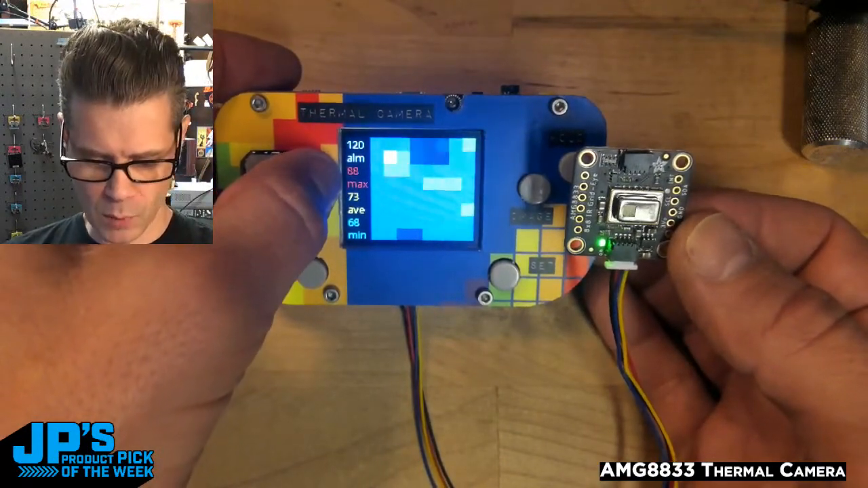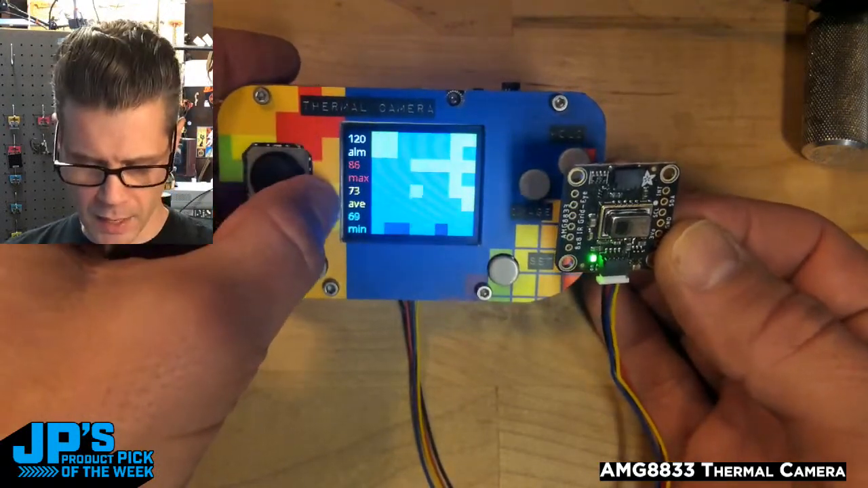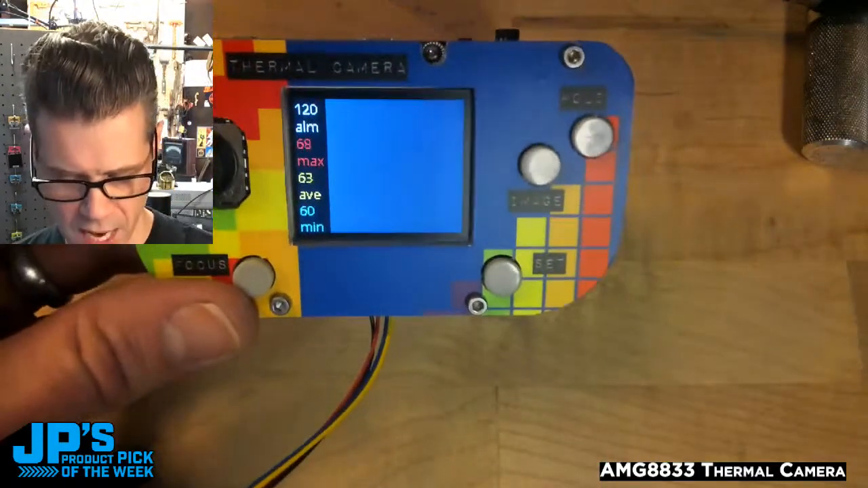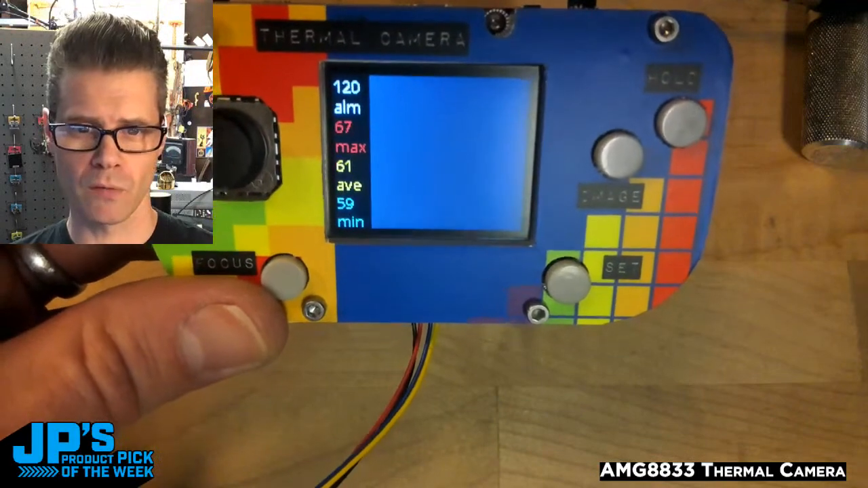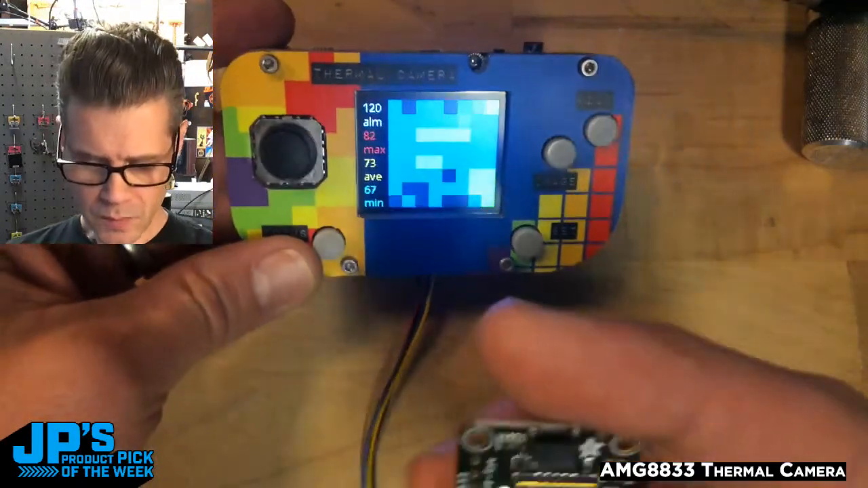It sets some, these are in Fahrenheit in this case right now. It's telling me right now we've seen a max of about 89 degrees. That's pointing at me probably. Average of 75, minimum of around 60. If I point this just off to the side in my workshop, you'll see this drops down. It's a little cooler over there against the wall. And then point this back at me.